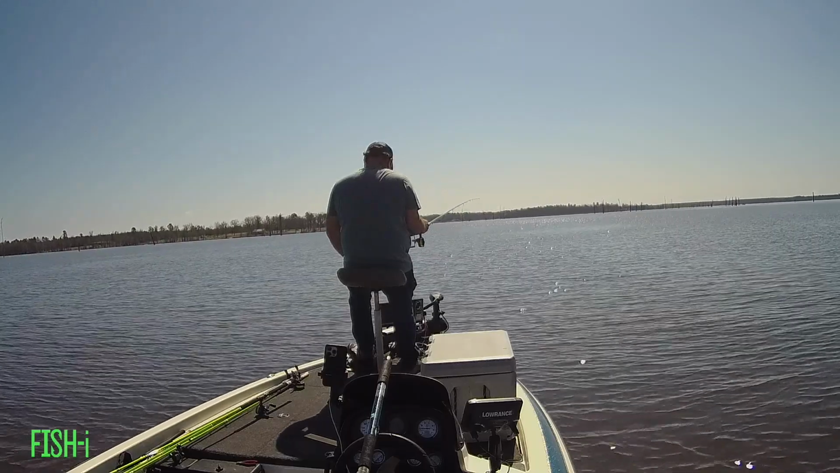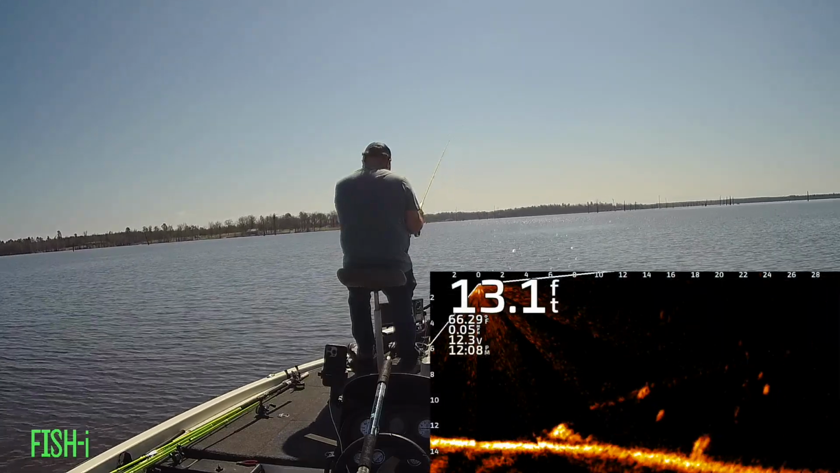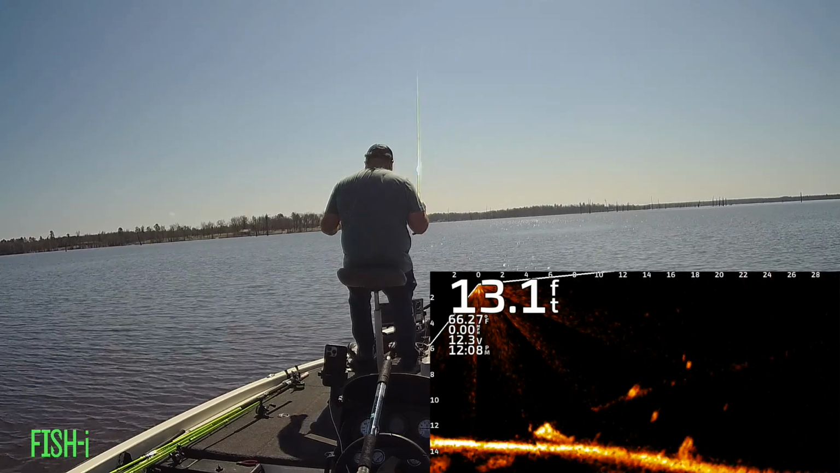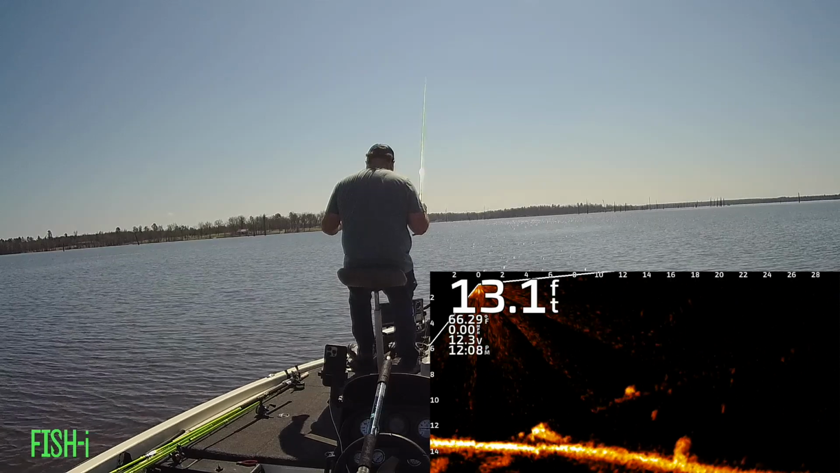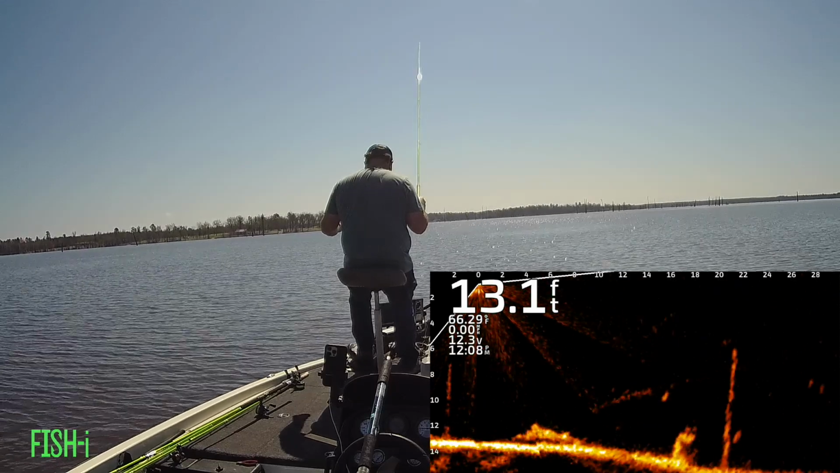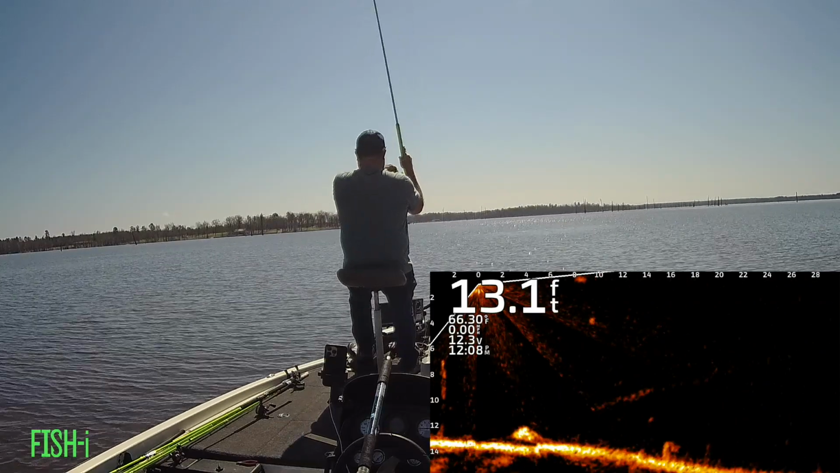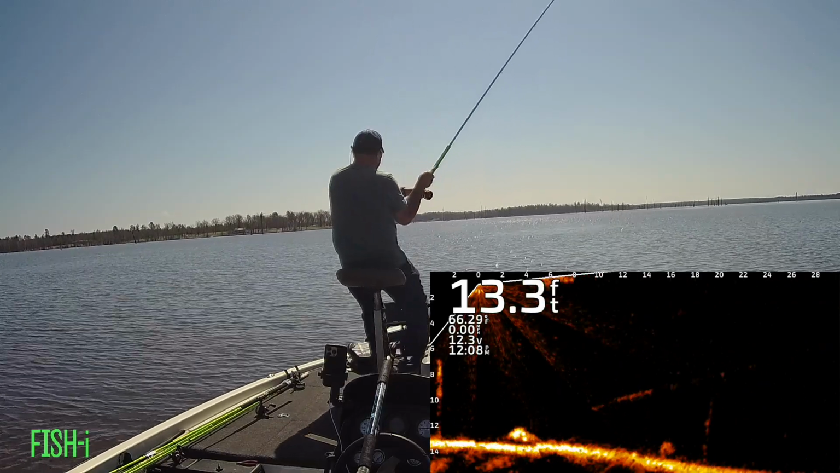You can see a couple crappie sitting out there, and I pitch past them, and I'm using my rod tip to control how fast and how far it falls. I can actually manipulate that bait and slow it way down and give them enough time to hit it, and it worked out perfect.